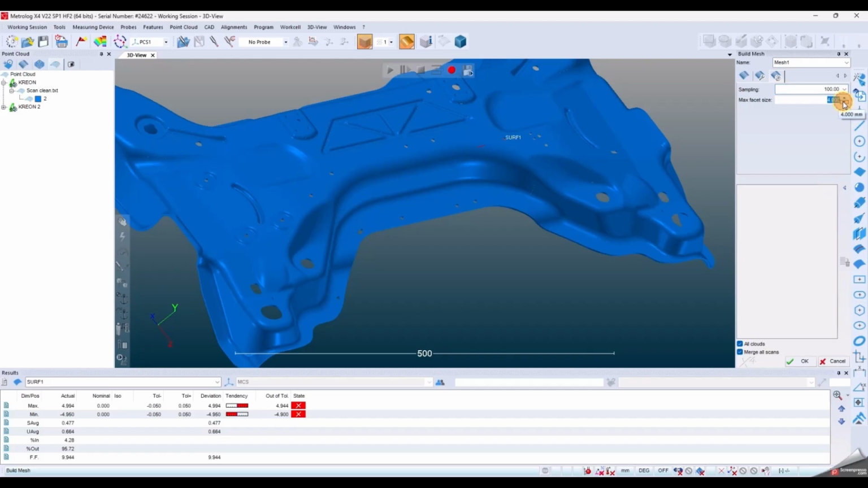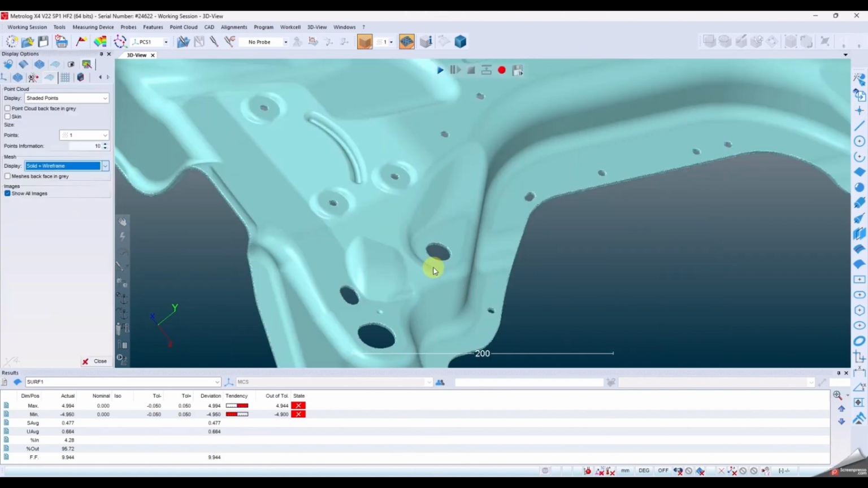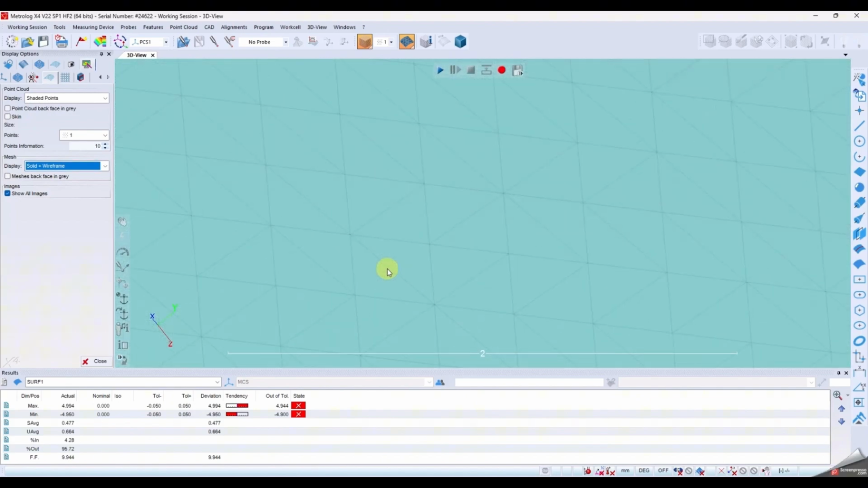When your point cloud is clean, build a mesh with one click. You can set the patch size as you want. Play with the display option to see the wireframe. At the end, you will be able to share the STL file if necessary.